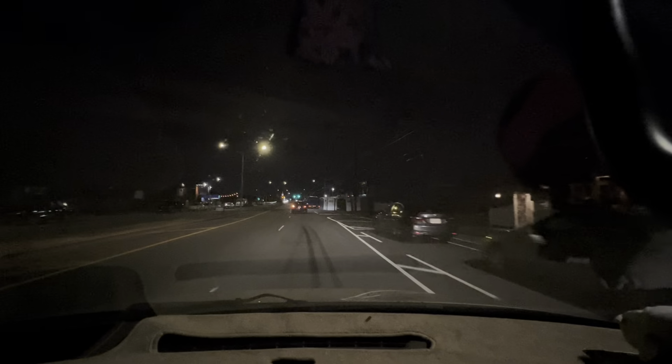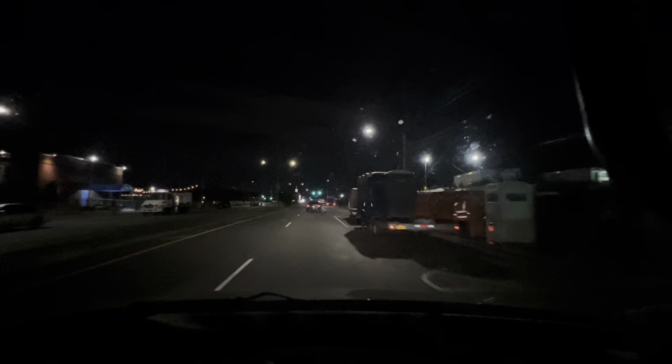Speed limit's 30 miles an hour. To do that in my sleep. Stupid New York City rules.